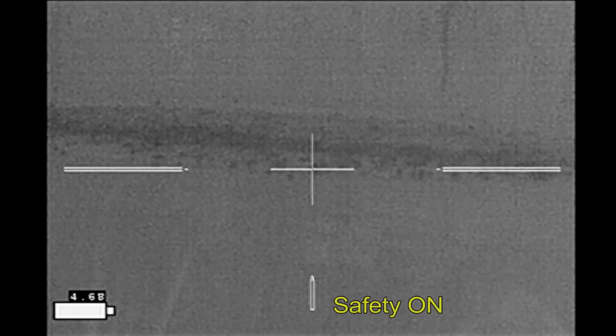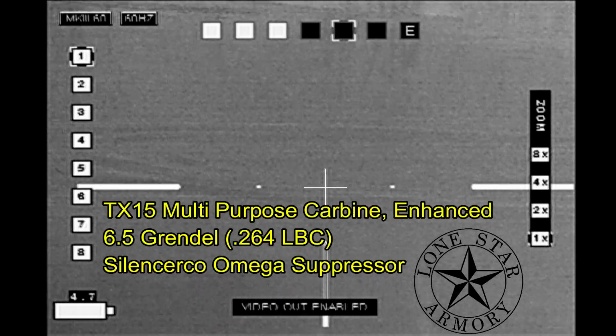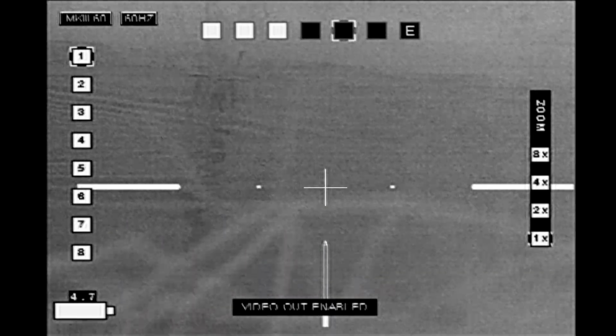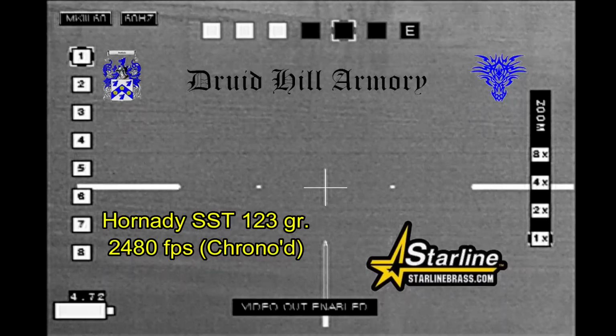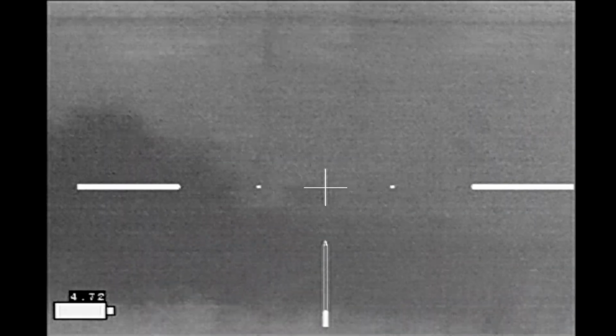He did have a beaver problem, so I attempted to deal with them using my 6.5 Grendel TX15 Multi Purpose Carbine Enhanced from Lone Star Armory. And tonight, I'm shooting some Hornady SST 123 grain bullets loaded by Druid Hill Armory in the Starline Brass.